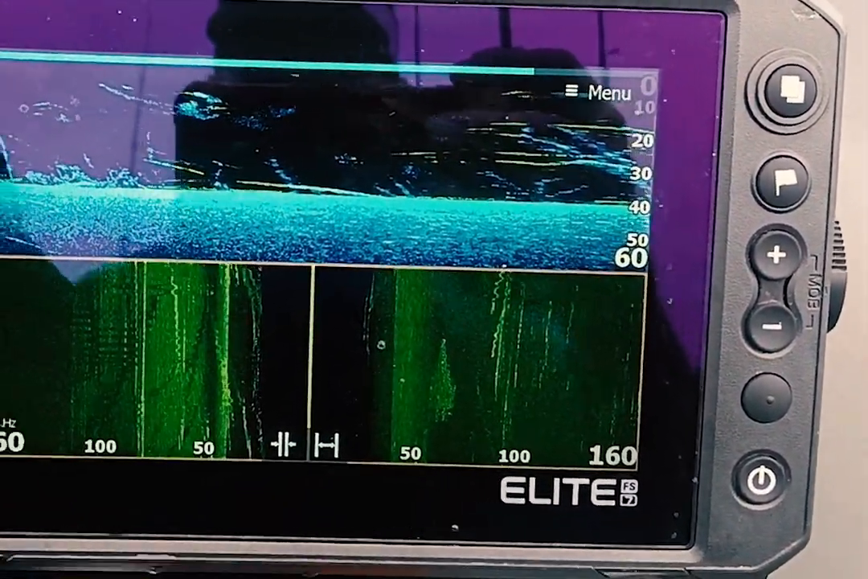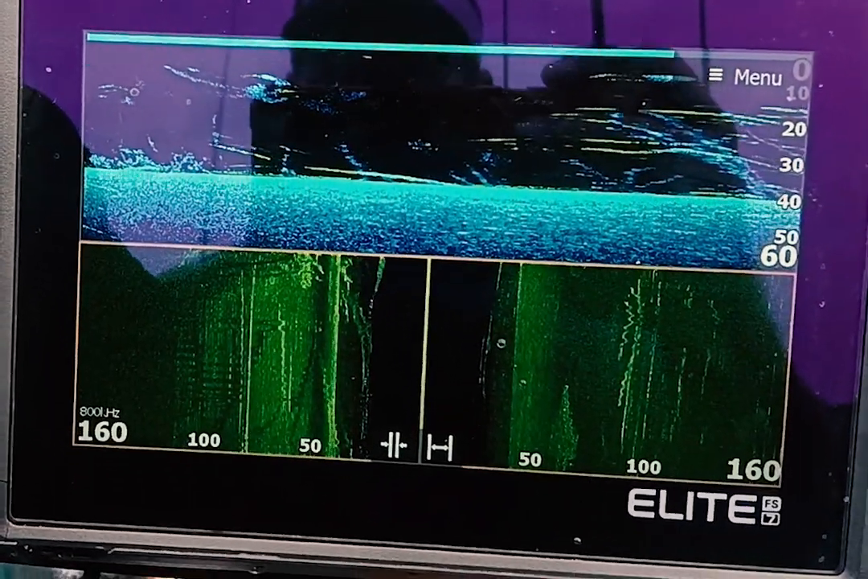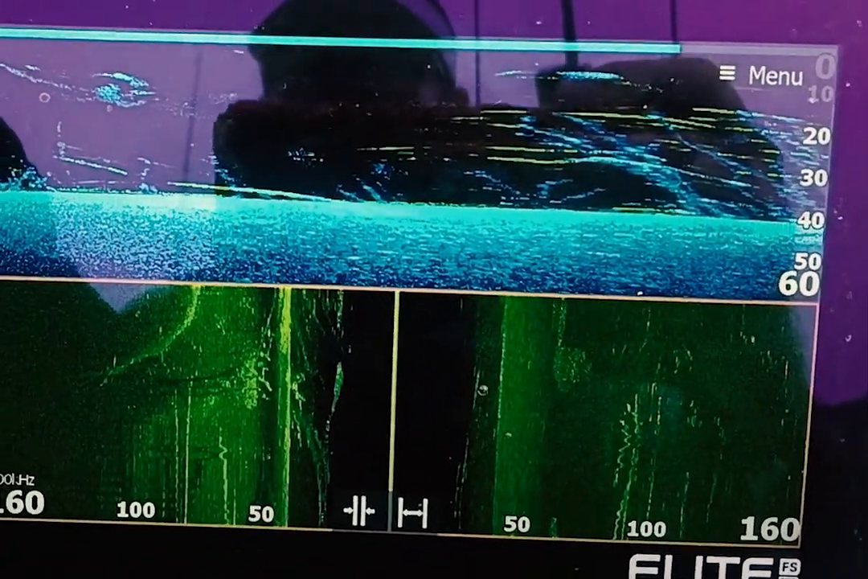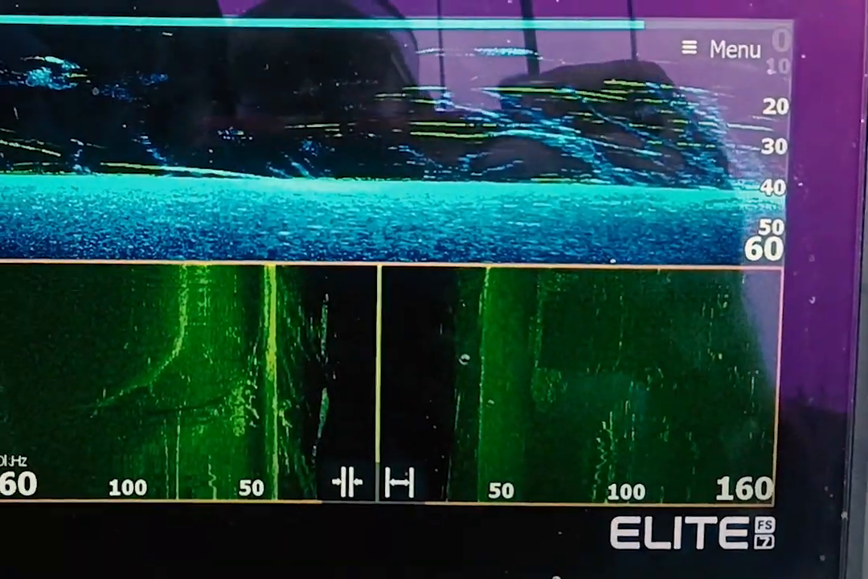Just doing a quick talk with you about my Lowrance Elite FS7. I've got it back in action now after my transducer got swiped away from me. But to get to the point of what I want to talk to you about is what you're actually seeing on the graphs and how do you trust it.